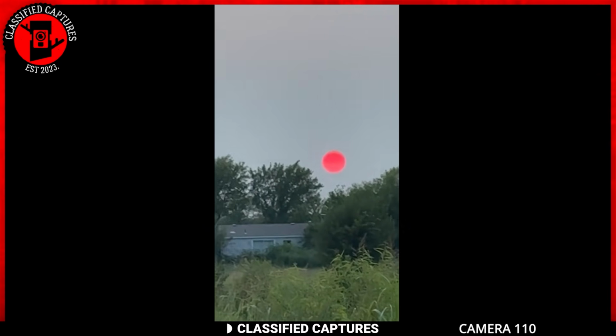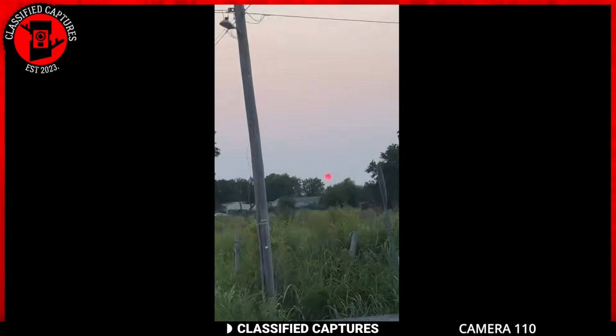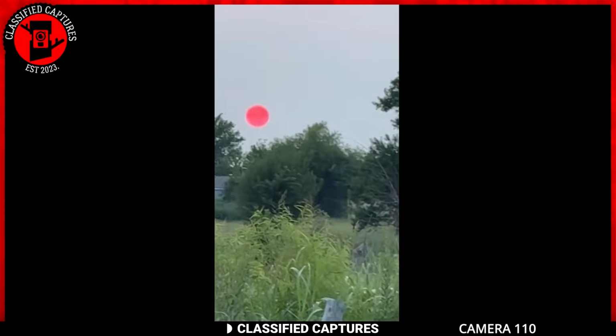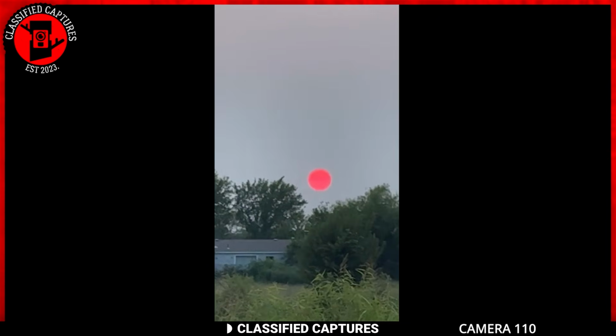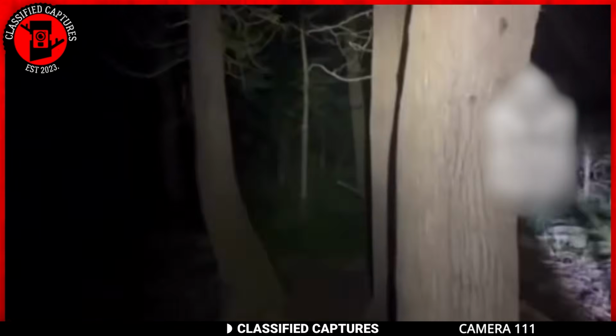That is not a sun. Look at it. I can't zoom anymore. But look at this. This is not the sun. I am 41 years old. I have never seen the sun look like this. Am I crazy? Dude, that thing is big, whatever it is.